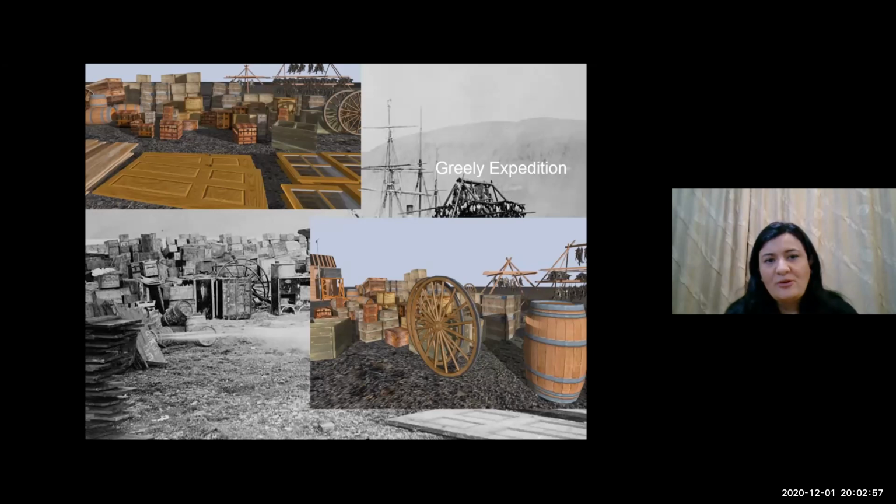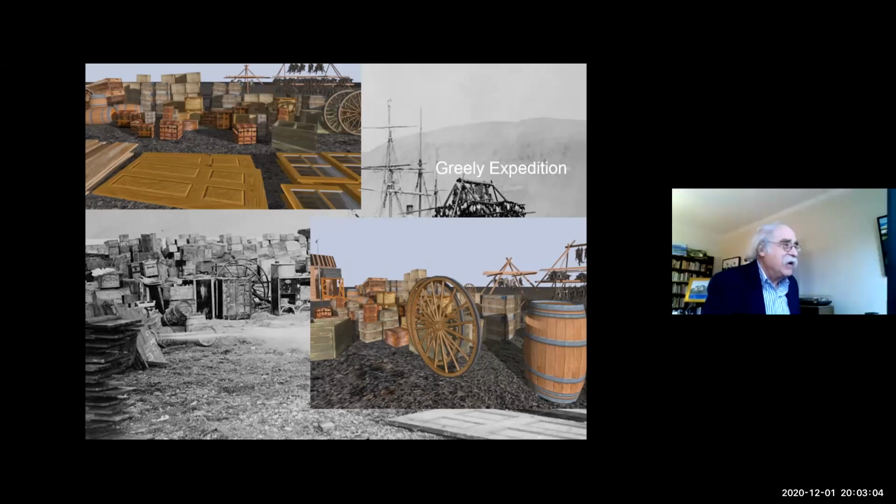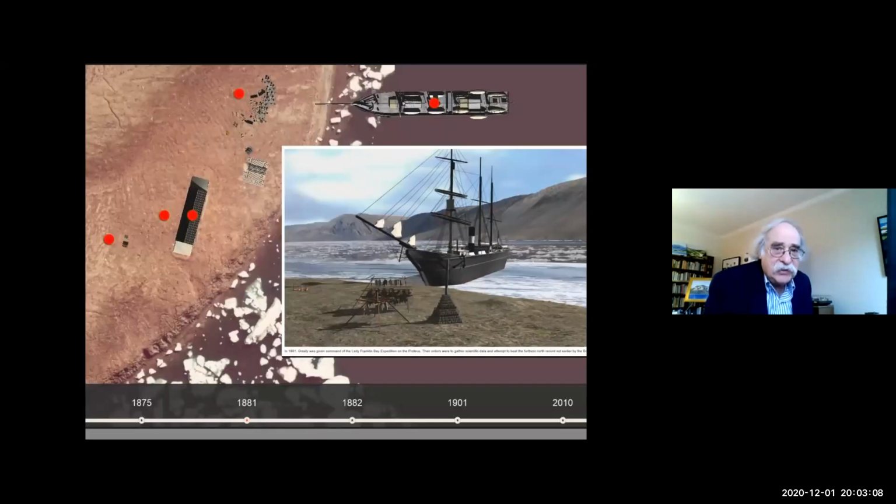Professor Levy, did this involve a laser scanning or just? Yes. Okay, yes, it's coming. Okay, thank you. We also modeled the ships that they sailed in to get there.